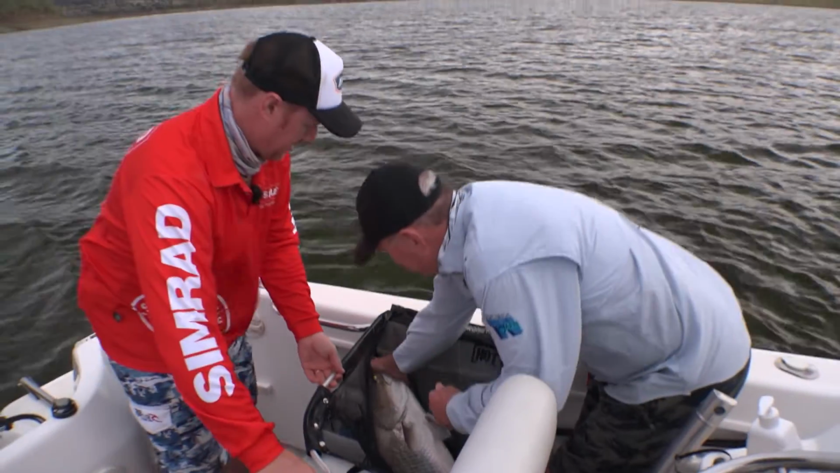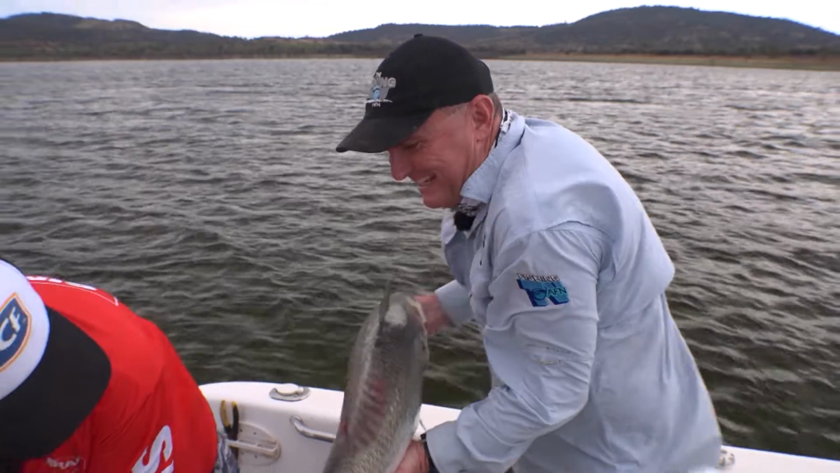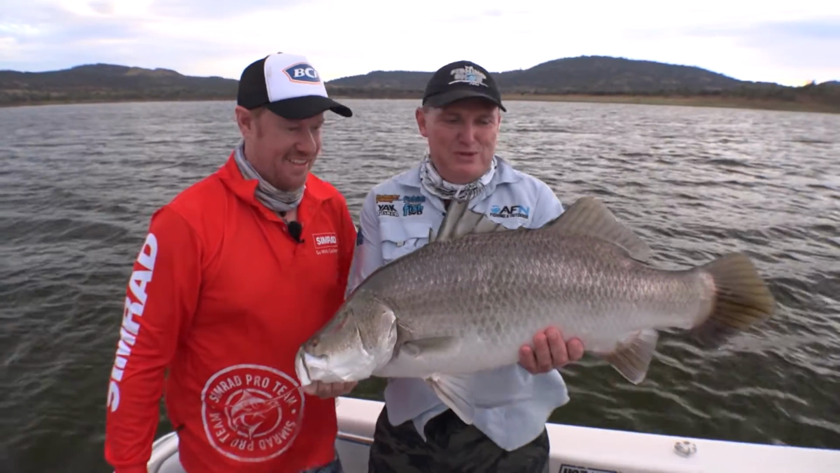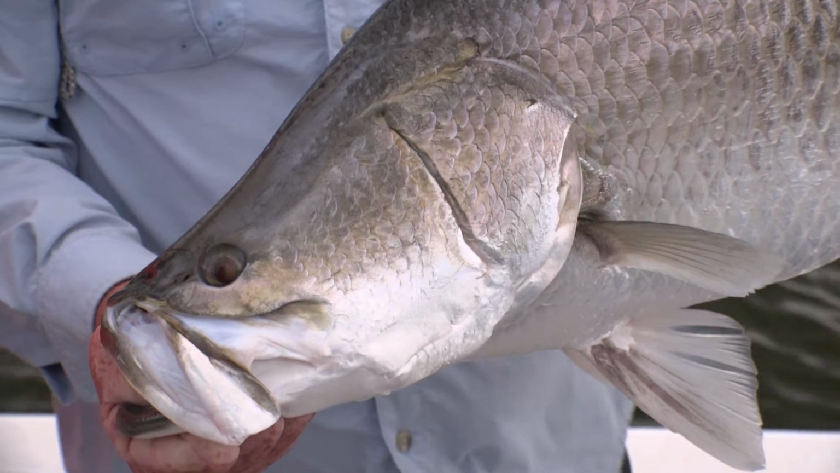Oh, yeah. Wow, I'm just going to grab him there, mate. Oh, there he is. He's biting down. There we go. Another beautiful Queensland impoundment barramundi. Mate, how cool is this one?